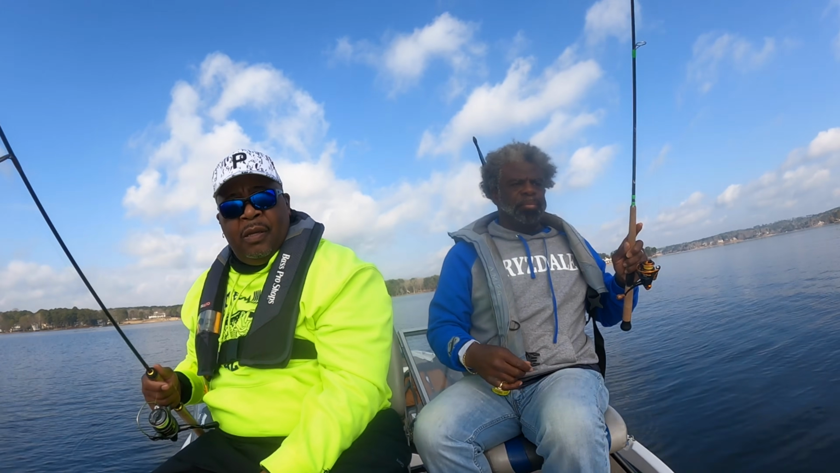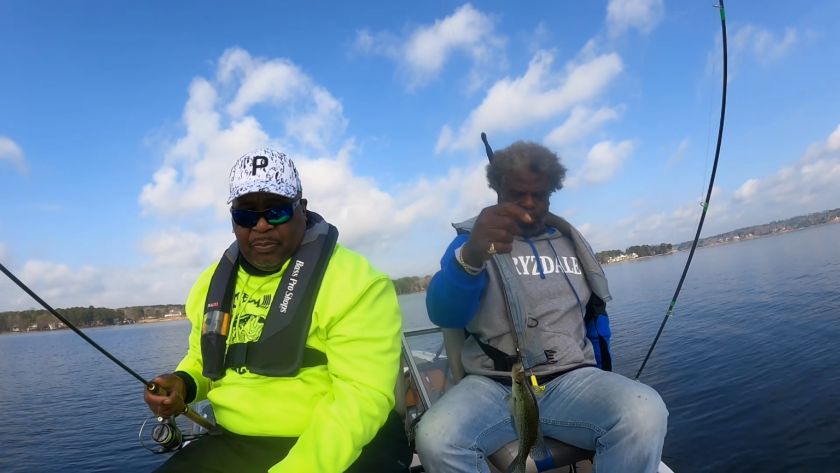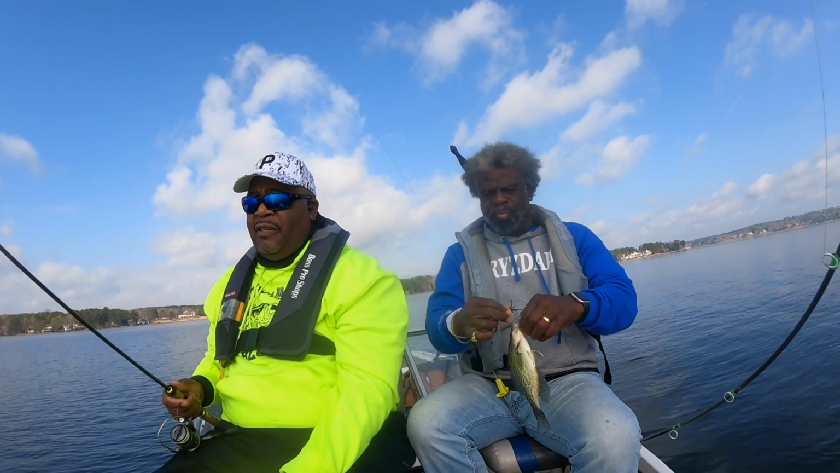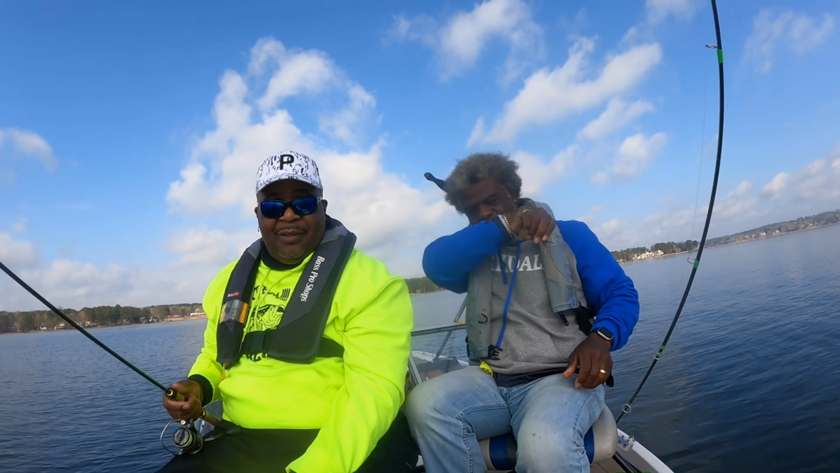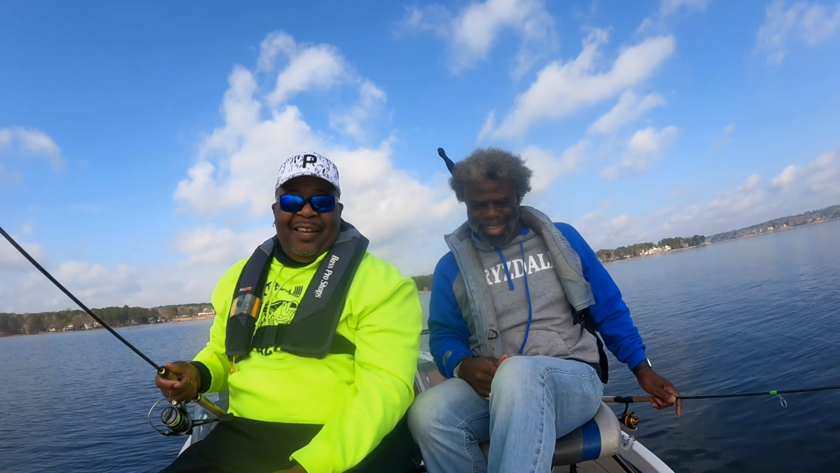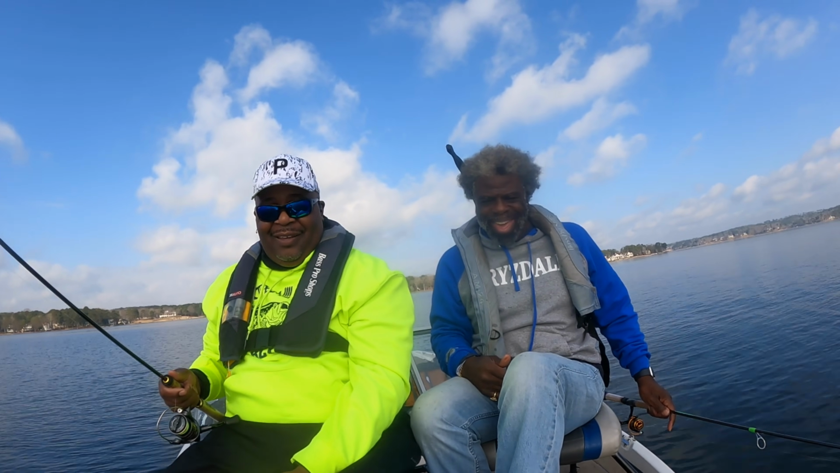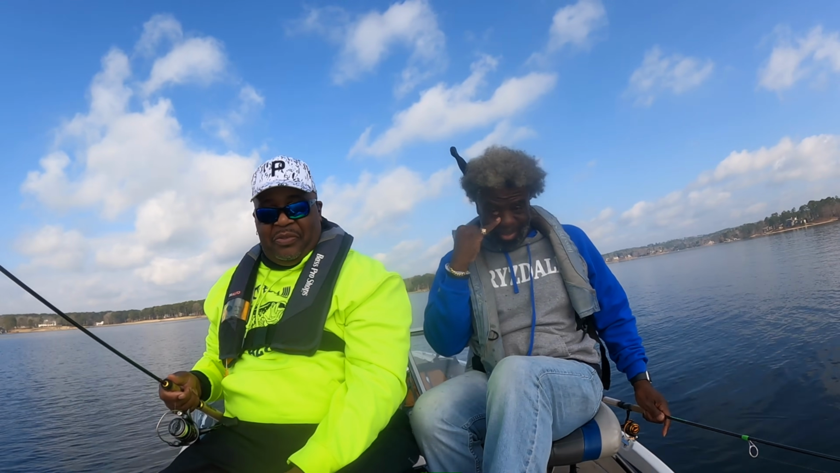Decent fish. And then blew up the spot. Once I set the hook on it, they spooked. Cause you don't know how to be tender. Tender. Hand soft. Tender. Like a woman. Subtle. Supple.